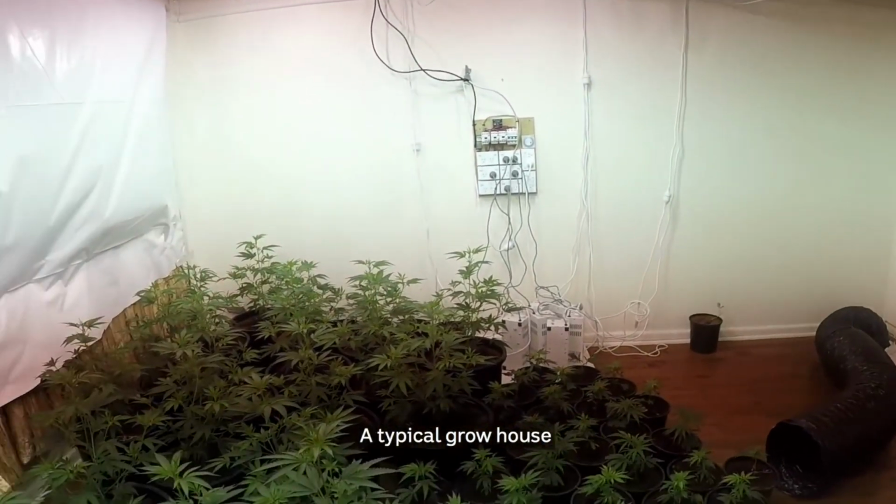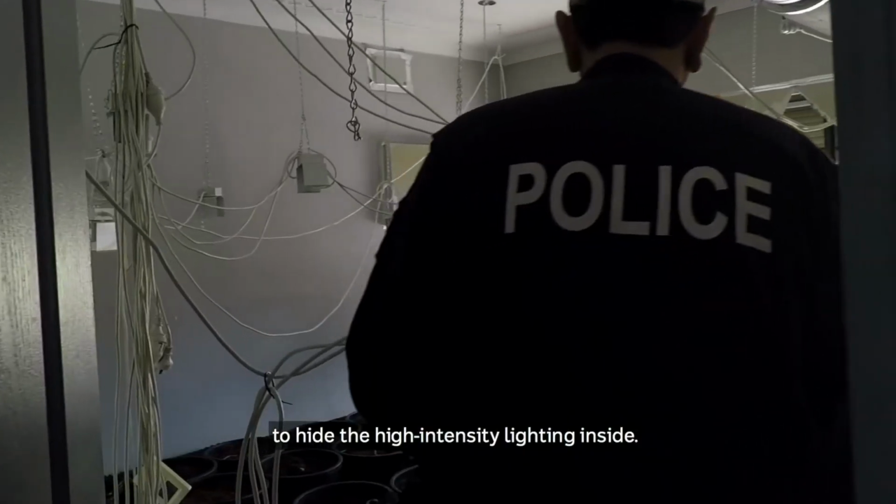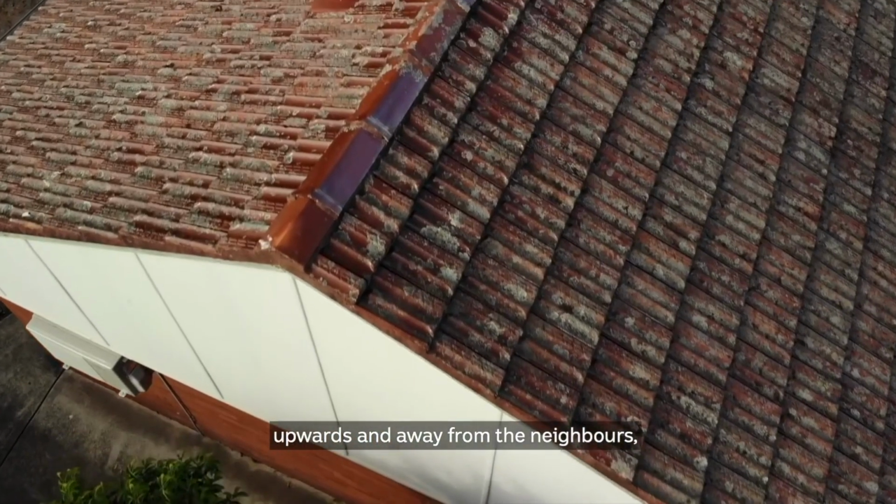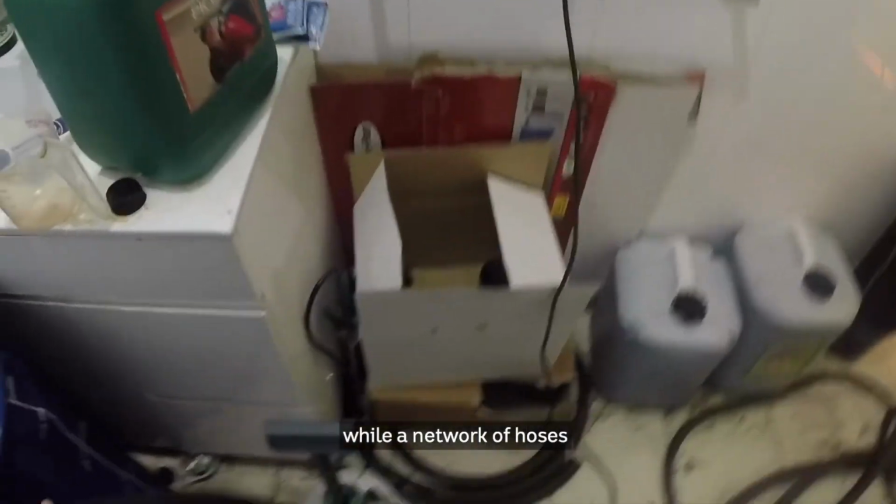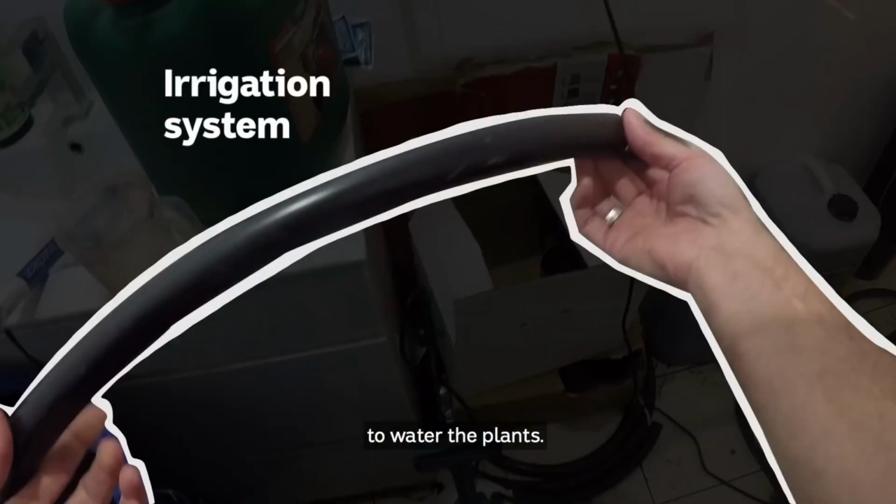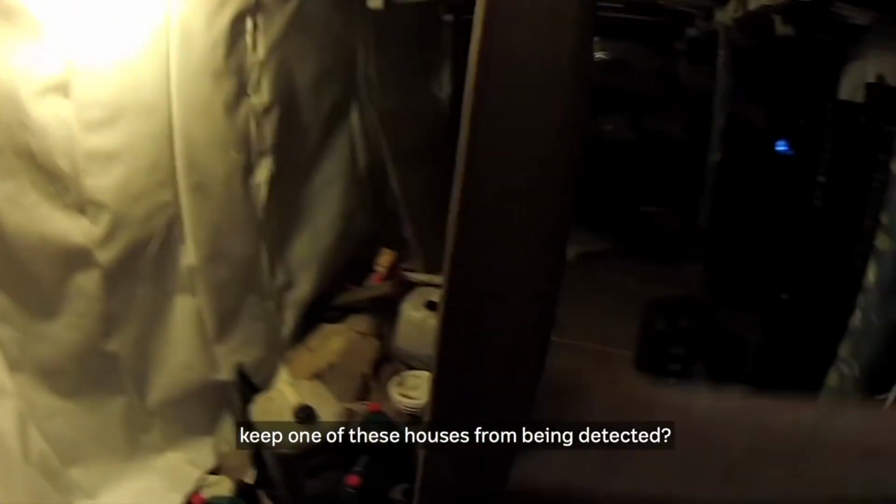A typical grow house will have its windows blacked out to hide the high-intensity lighting inside. Ventilation systems transfer the heat and smell of the plants upwards and away from the neighbours, while a network of hoses are usually connected to the bathroom to water the plants. So how does a criminal syndicate keep one of these houses from being detected?